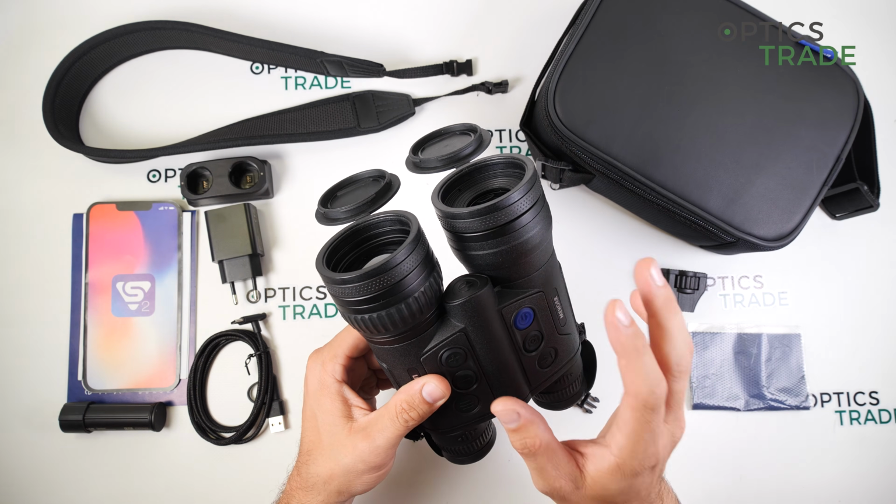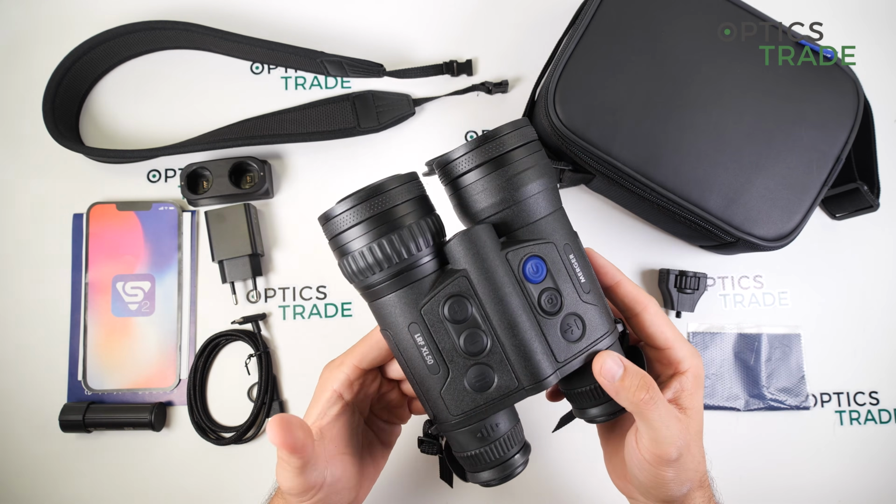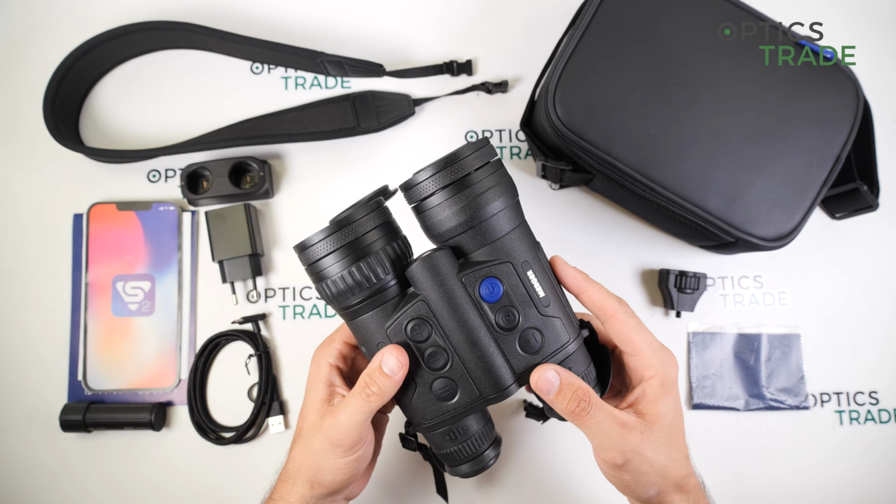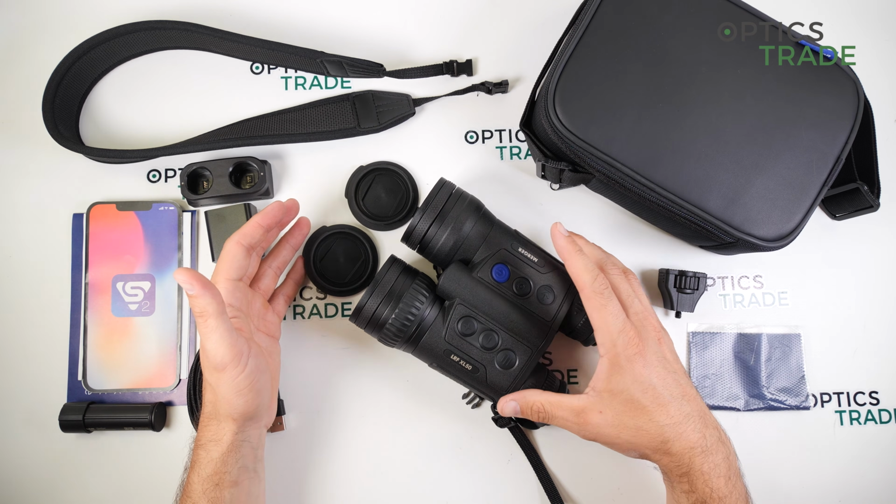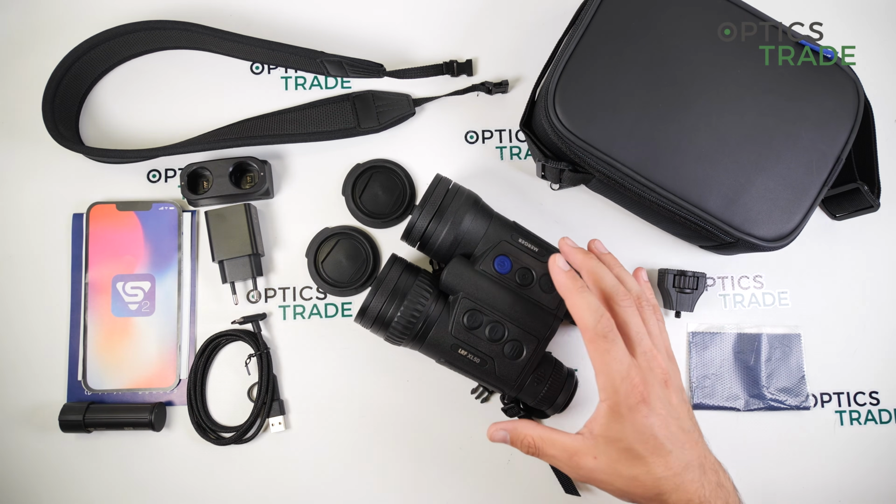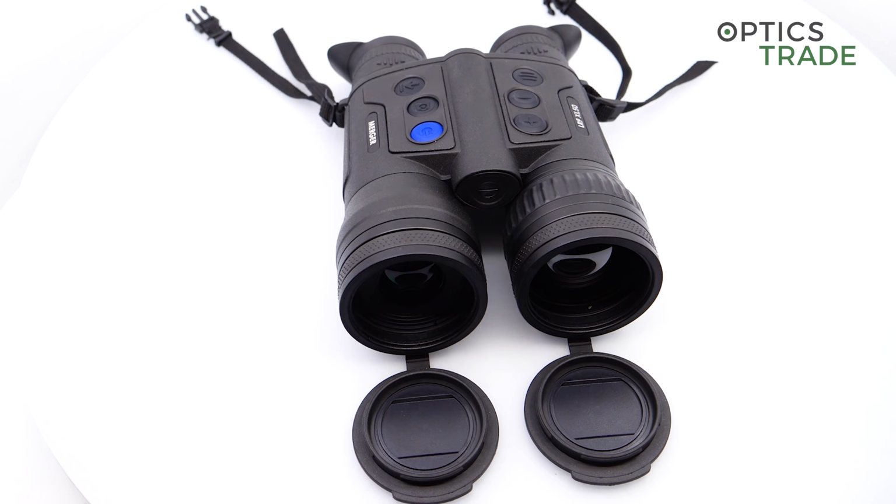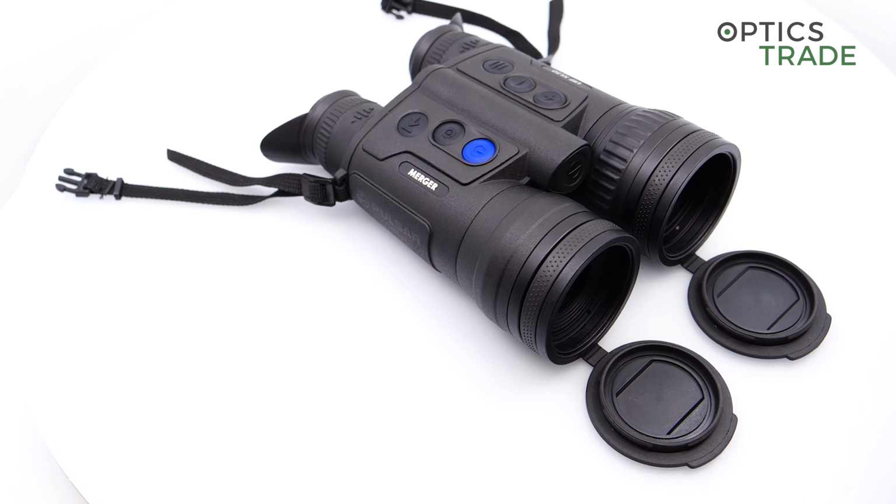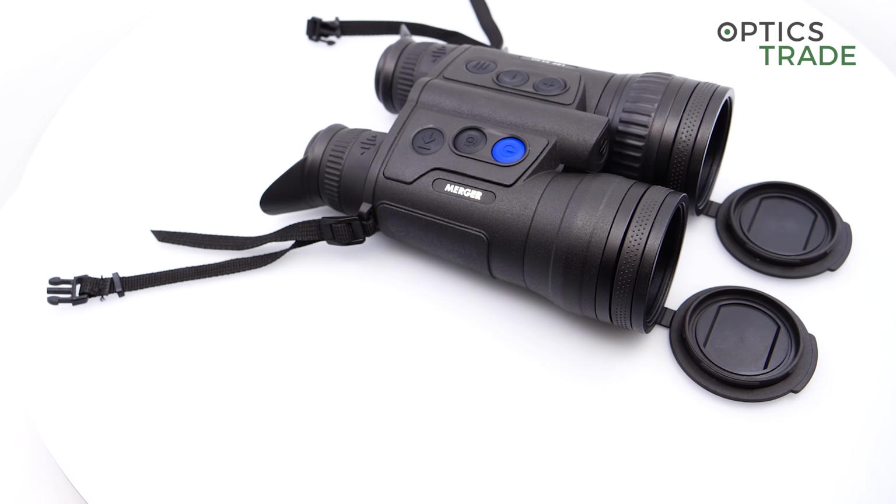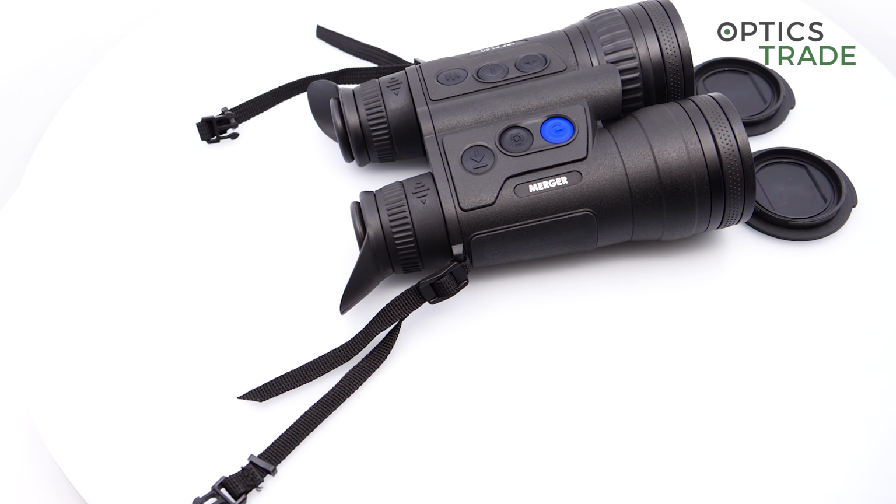And I think the price, even though it is the best product for the civilian market, I think, but 6,500 euros, it is a very high price, and yeah, you pay for the best image quality, but still 6,500 is really a lot, in my opinion.